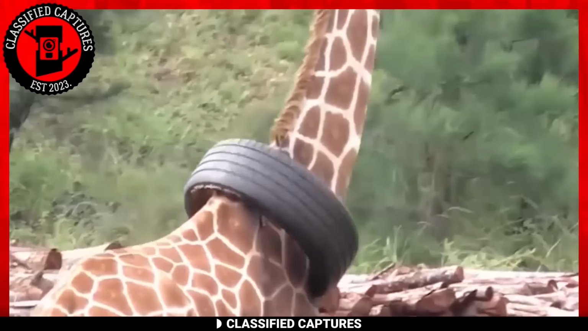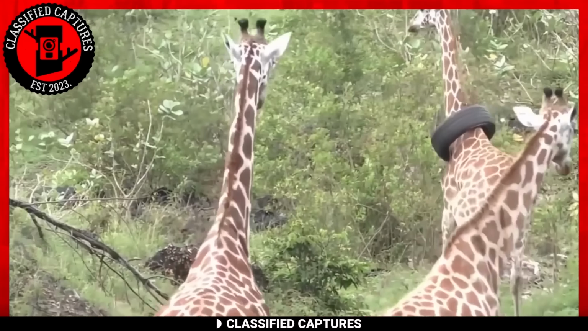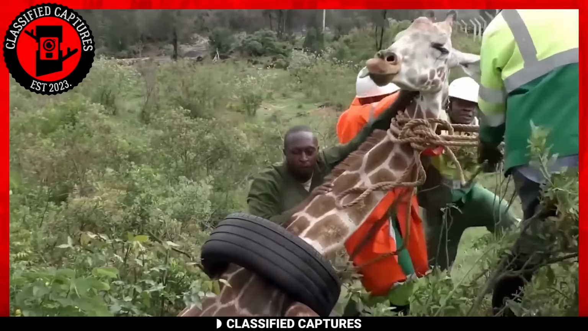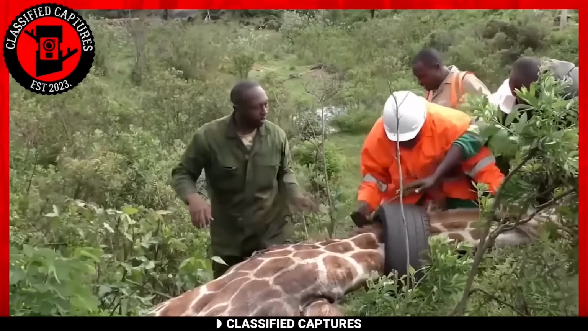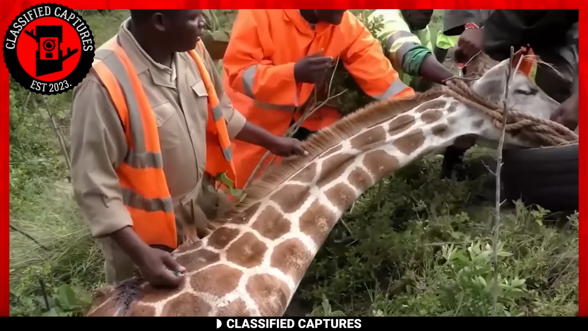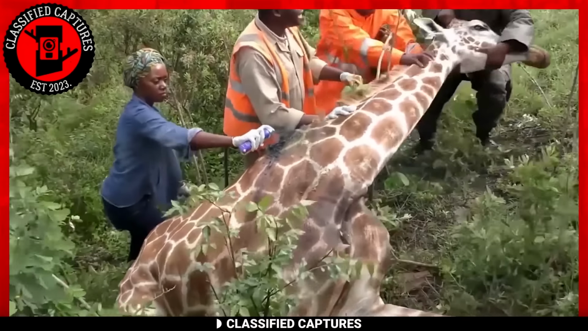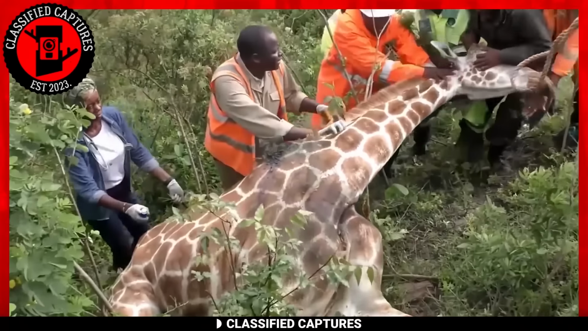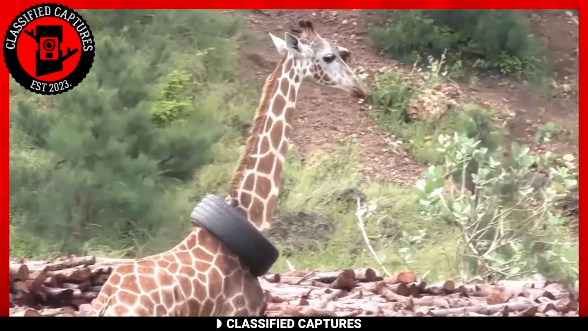You don't have to be a giraffe to know that it would have been painfully exhausting to carry that tire around your neck. This is confirmed when the team finally succeeded in taking it off, as they realized that the area where the tire rested around its neck had become sore with open wounds. They, however, came prepared and ended up treating the wound to prevent infection, which is a true killer in the wild. One thing still baffles me: how did the tire get around its neck?